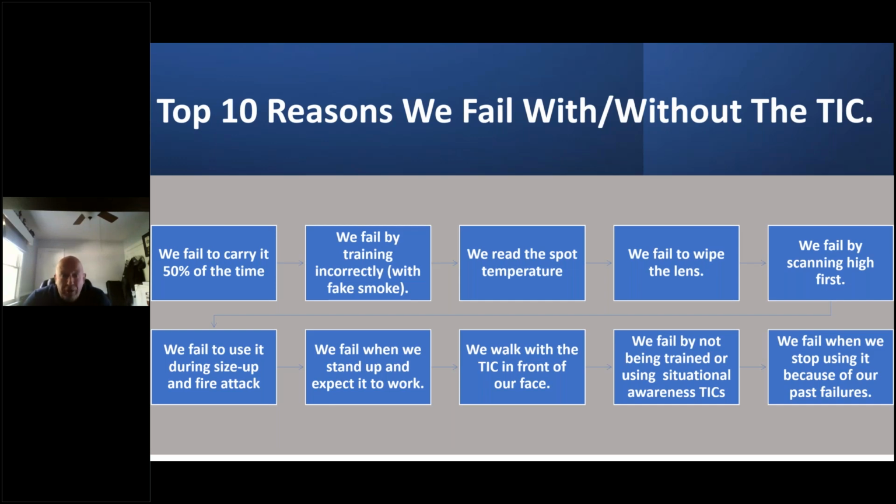The other issue is we failed by training incorrectly. We use fake smoke and then we heat up victims. Those of you who've heard me preach about this understand that a victim doesn't always present the same in every fire and depending on the camera. So background temperature, body temperature, and the camera itself will dictate how that victim shows up.